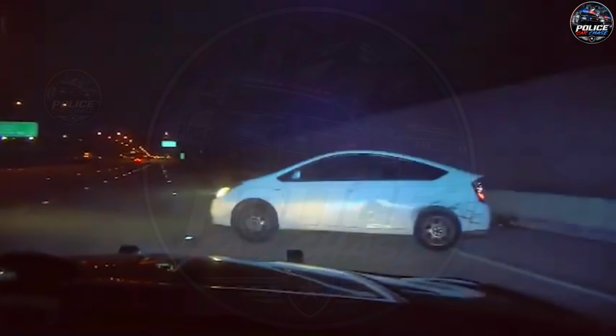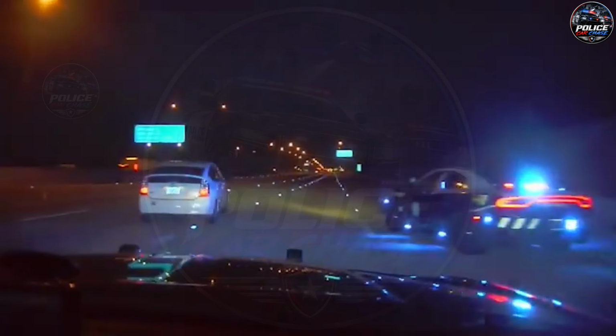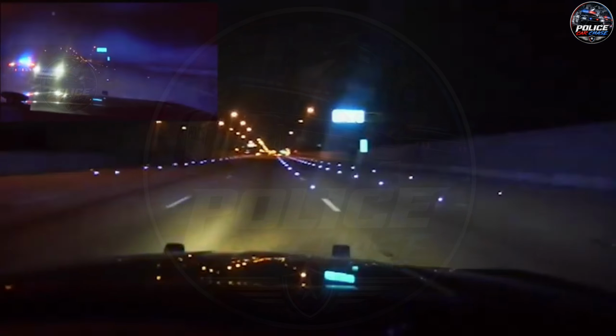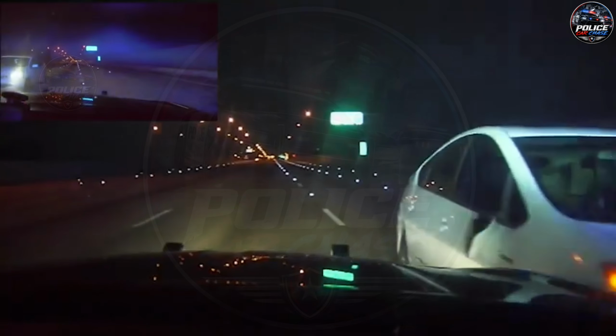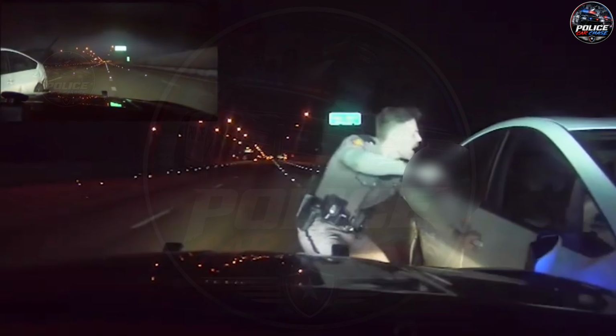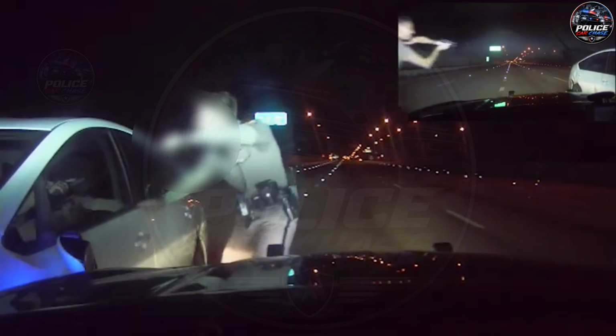The suspect's vehicle was struck multiple times by police, leaving it nearly out of control with no clear escape route. Officers applied relentless pressure, determined not to give the suspect another chance to accelerate. Despite the car being heavily damaged, the suspect continued swerving aggressively, making it difficult for officers to safely bring the pursuit to an end.